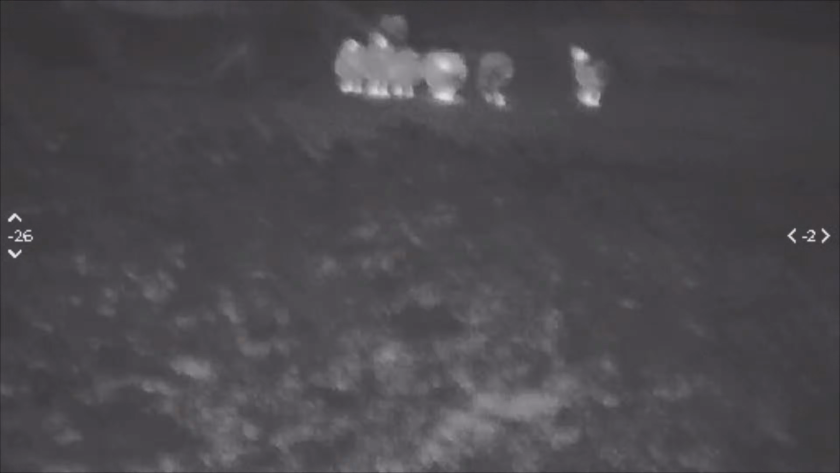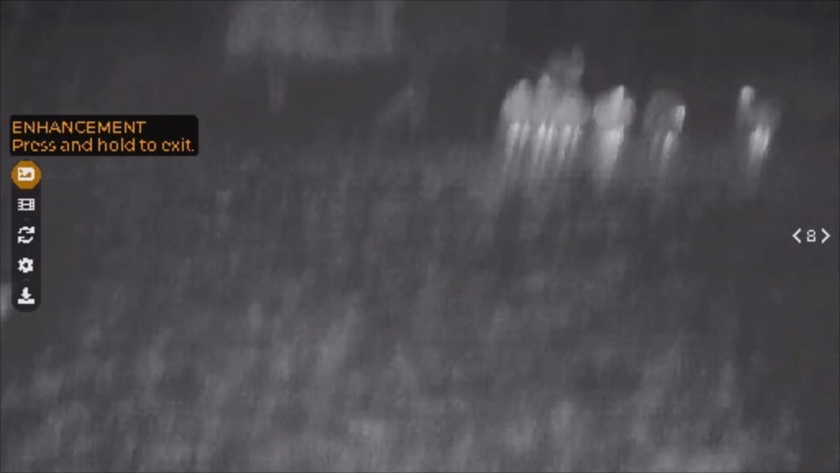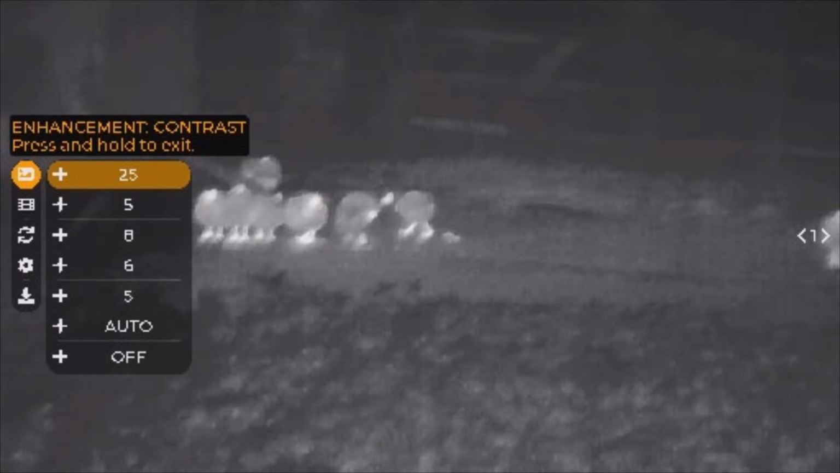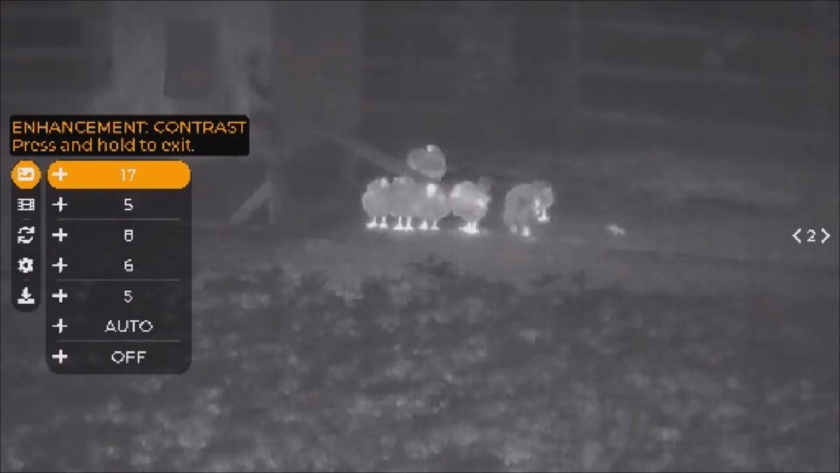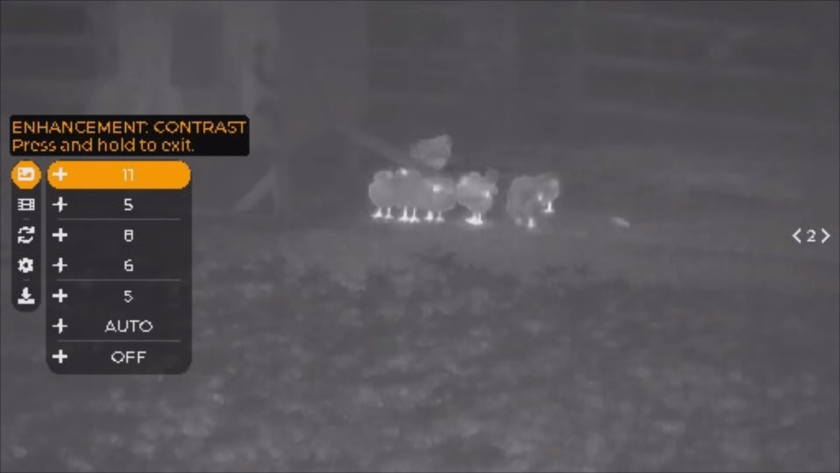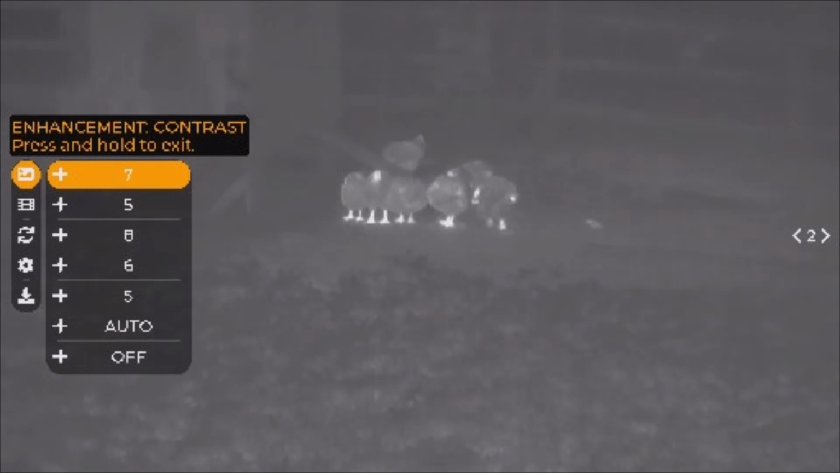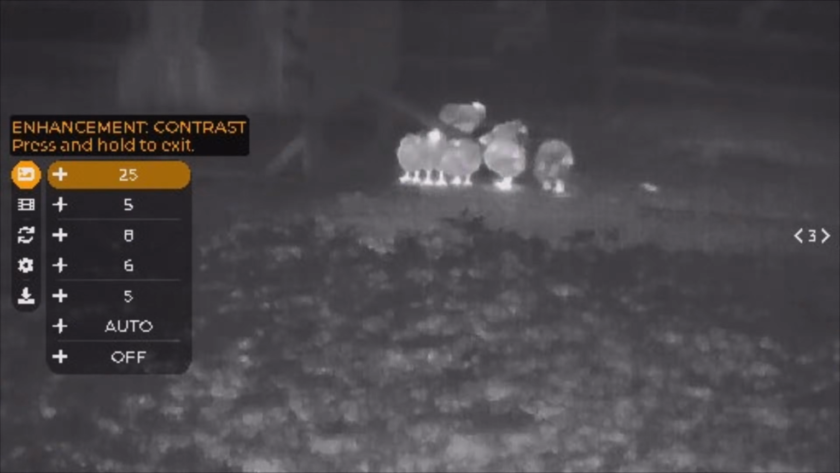Now, the second menu, you hold the button again in the middle, opens up this side. Now this side has more details. Enhancement, you can go in and mess with your contrast, which actually does quite a bit. You'll see the brightness of the chickens changing as we go down with it. Pretty interesting. I actually like to keep the contrast pretty high. As you see, they're much crisper and clear at 25.